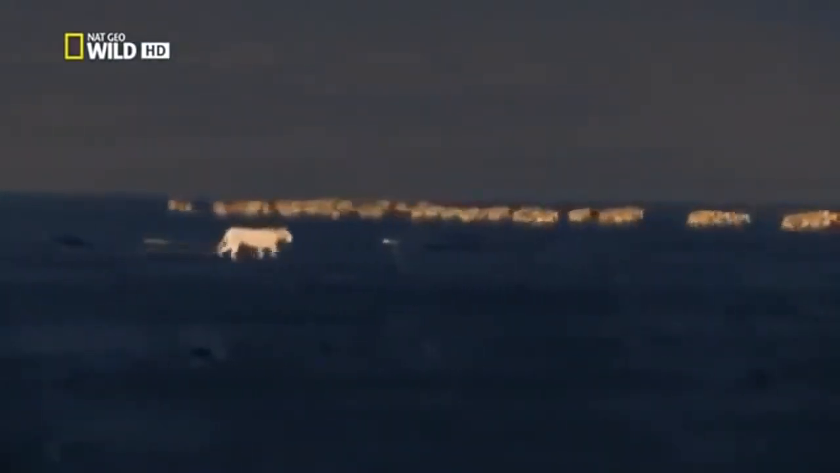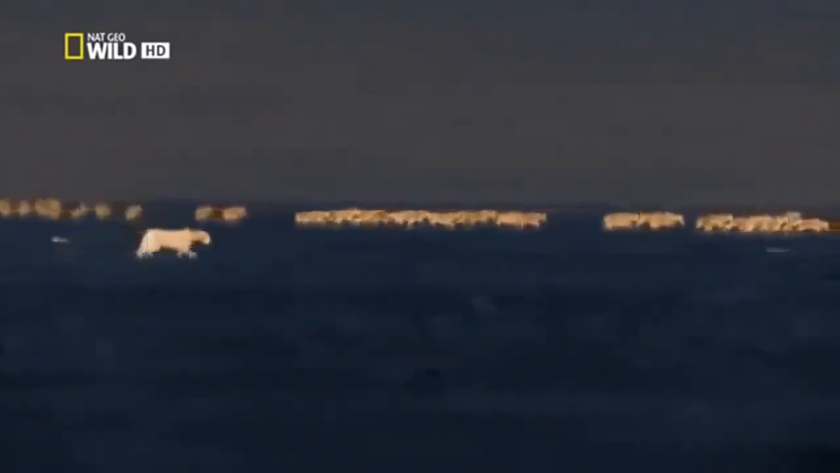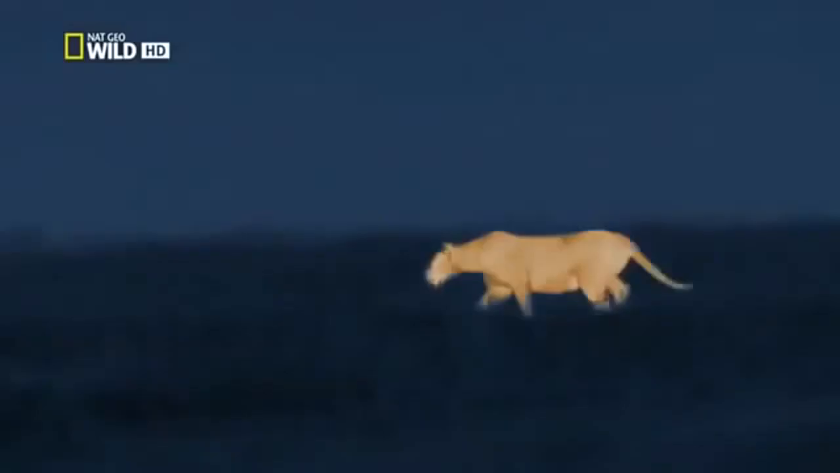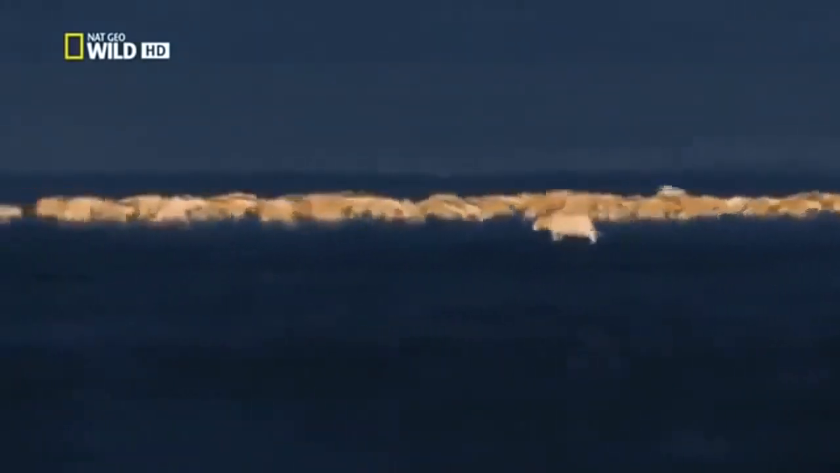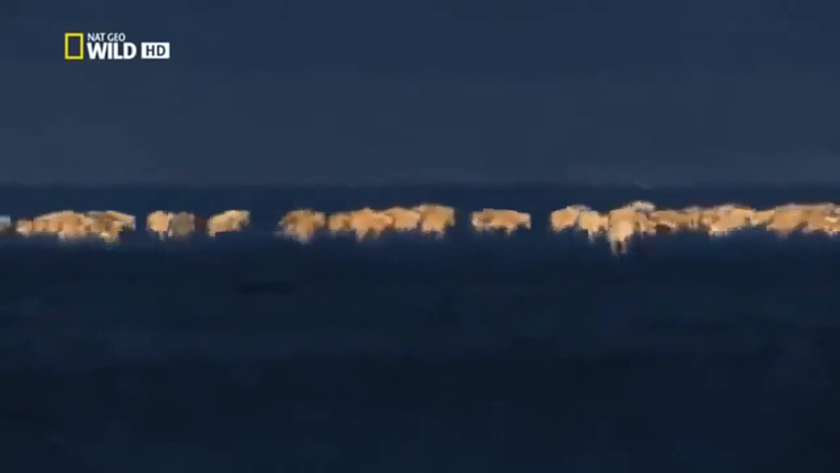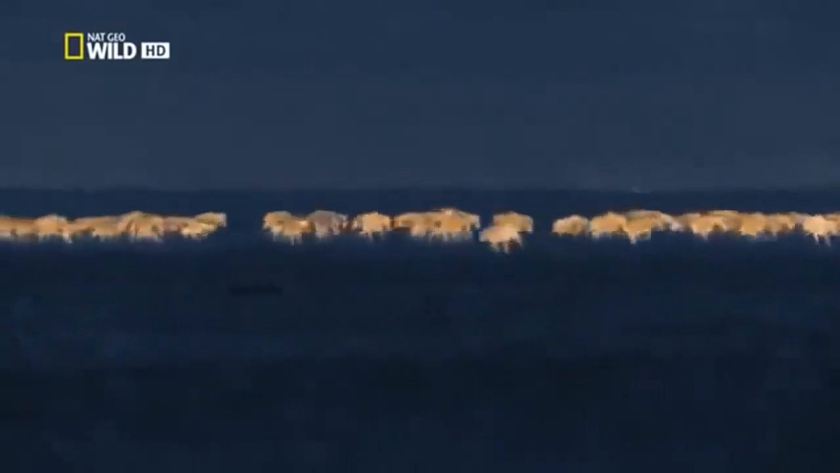Now you can see that at night, lions don't wait for prey to come within range. They go after it. In the darkness, they locate victims by scent and sound. To the prey animals, the lions are invisible. The lions only use their eyes at the last moment when they lock onto a target.